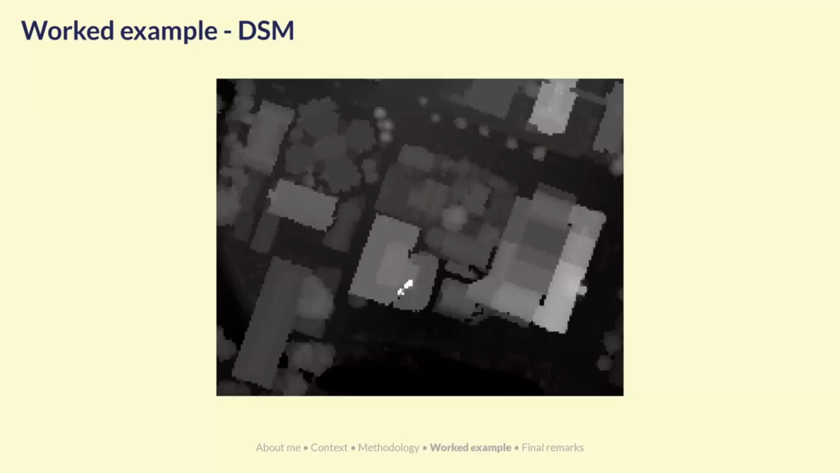So you can see that some pixels are lighter than others. That indicates height. So this digital surface model, its value represents height. So the business school roof is quite tall.